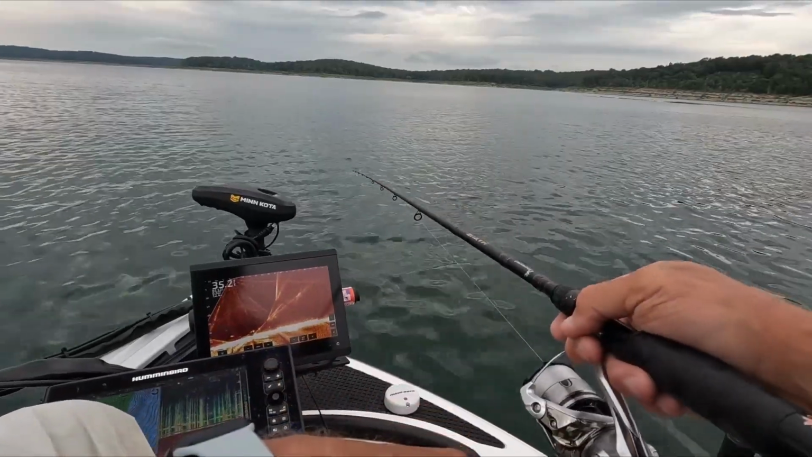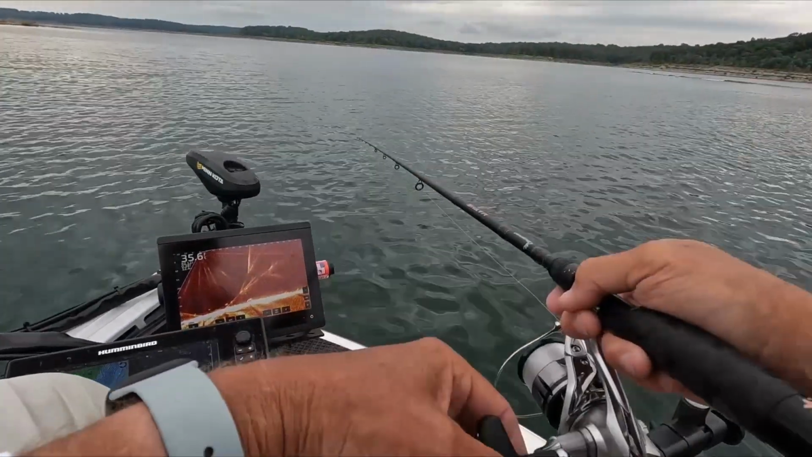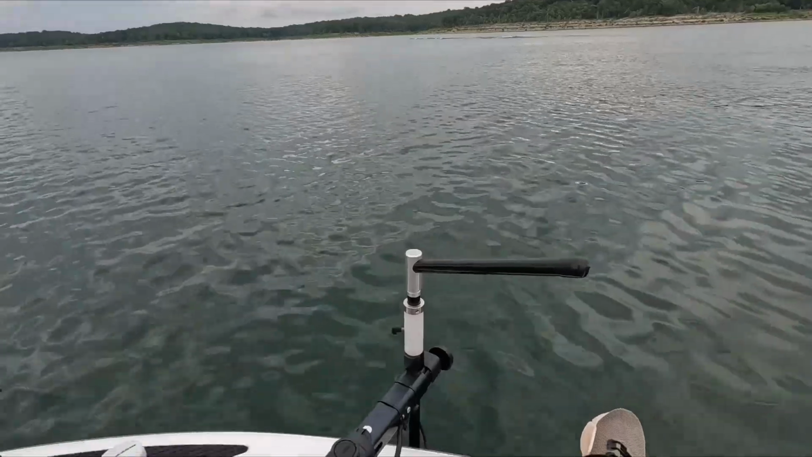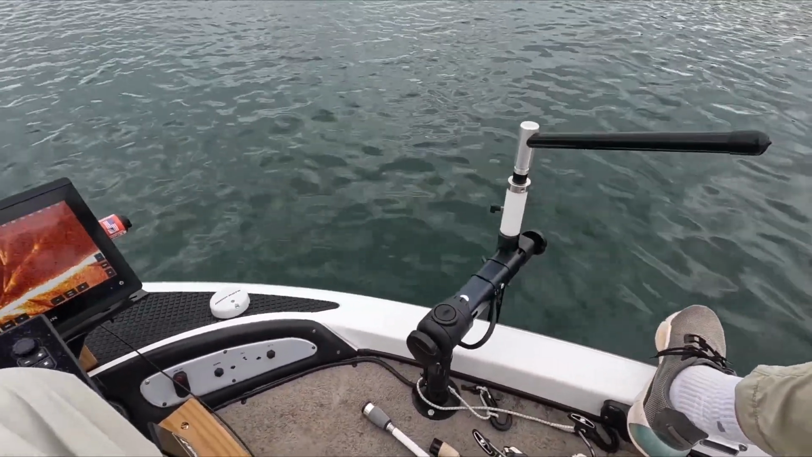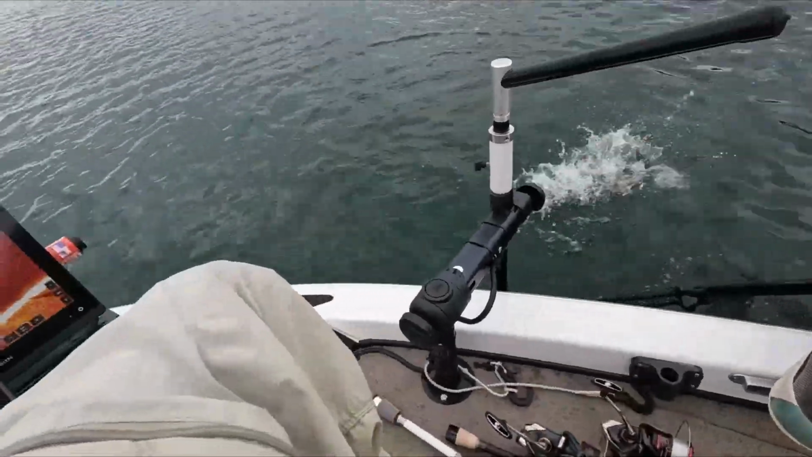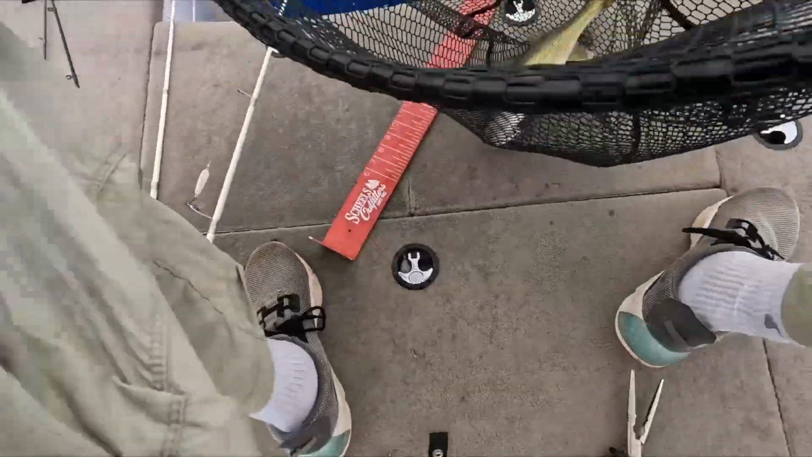Ready for a tsunami. Got one. It was walleye, just like I said. Not bad either. That's what a school of walleye looks like, smaller walleye.